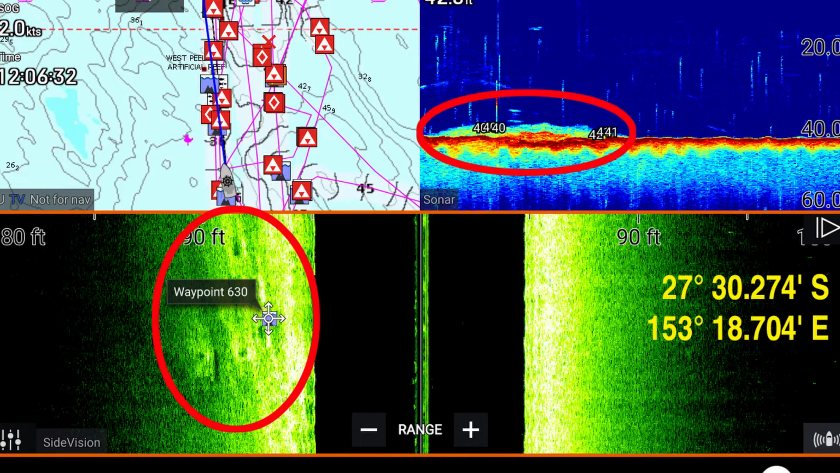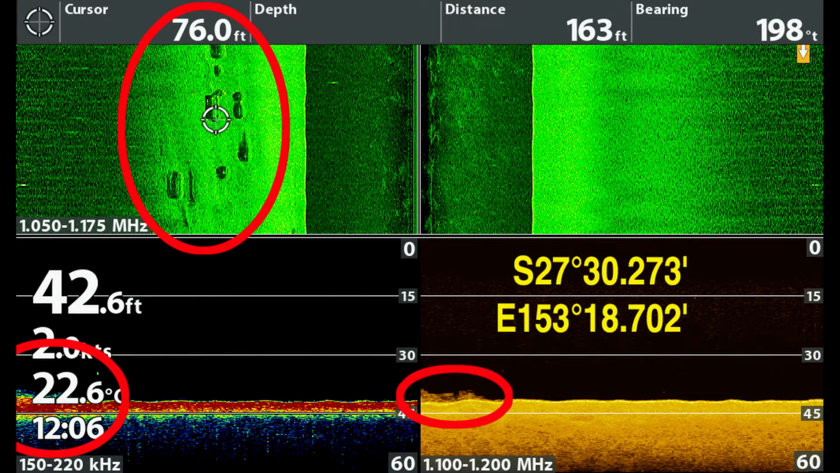Here's another image that just demonstrates how much work I've still got to do to tune the Raymarine unit in, as well as I've got the Humminbird now. On this Raymarine you can see there's something off to the left of the boat. Just can't tell what it is at all. I can see there's some bait fish under me in the traditional sonar view, but it's not till I have a look at the Humminbird views that I really get a good idea of what's happening.